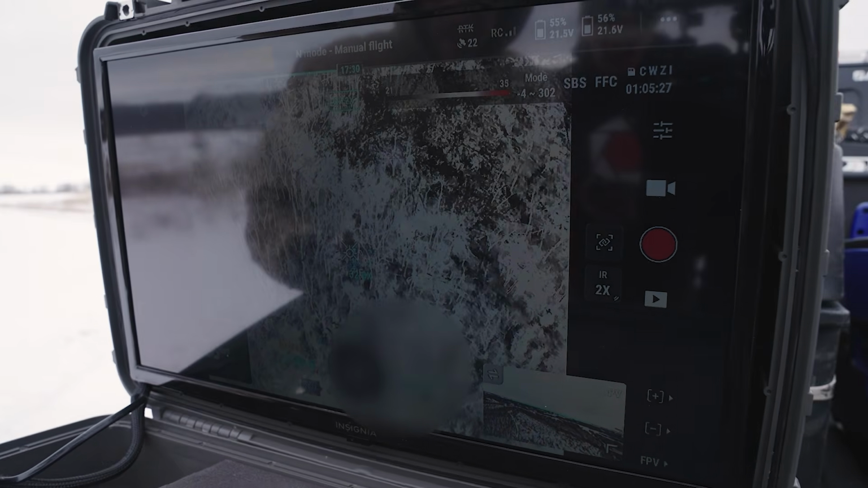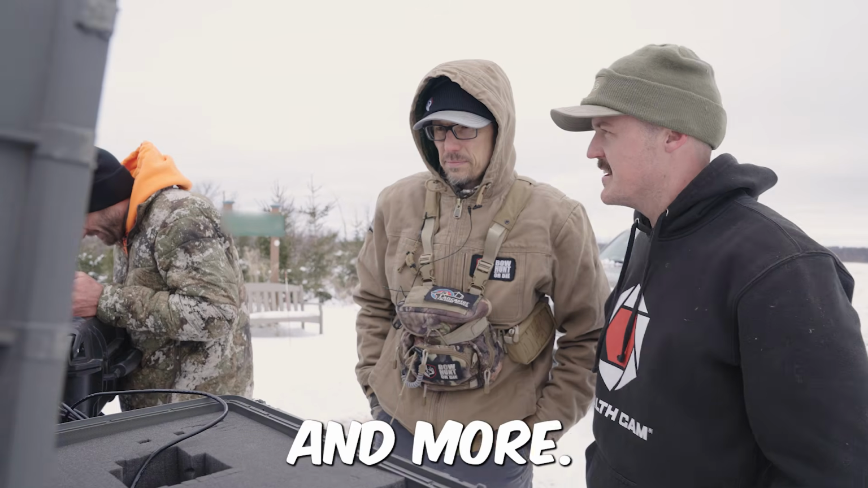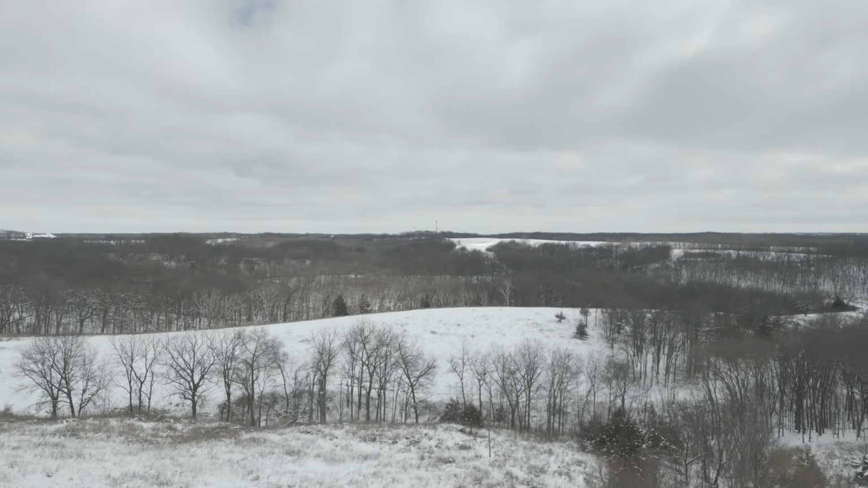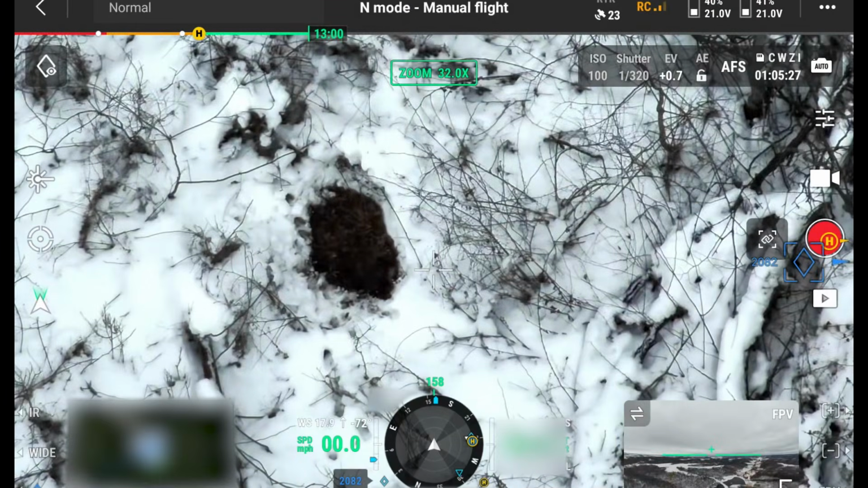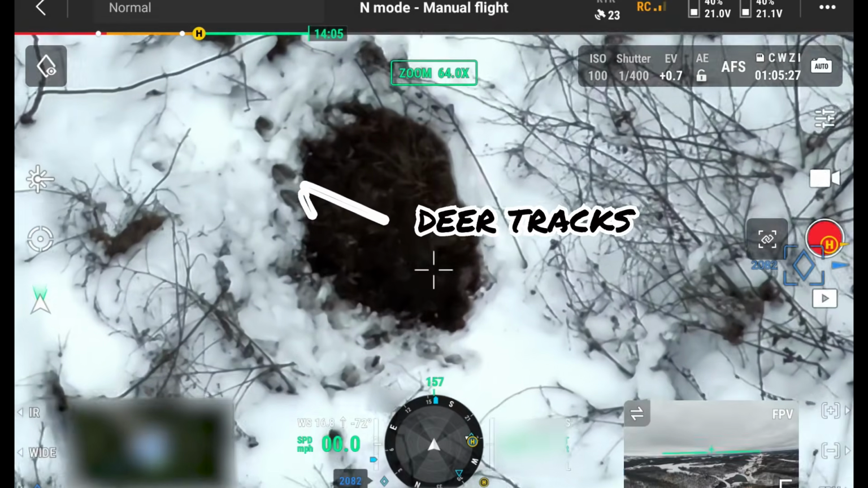That is fantastic. It's everything that I witnessed on TikTok. Right now on the screen, we're looking at a deer bed that was probably there 8 hours ago. We literally just found a deer bed. I mean, look at the quality. Look at the deer tracks.